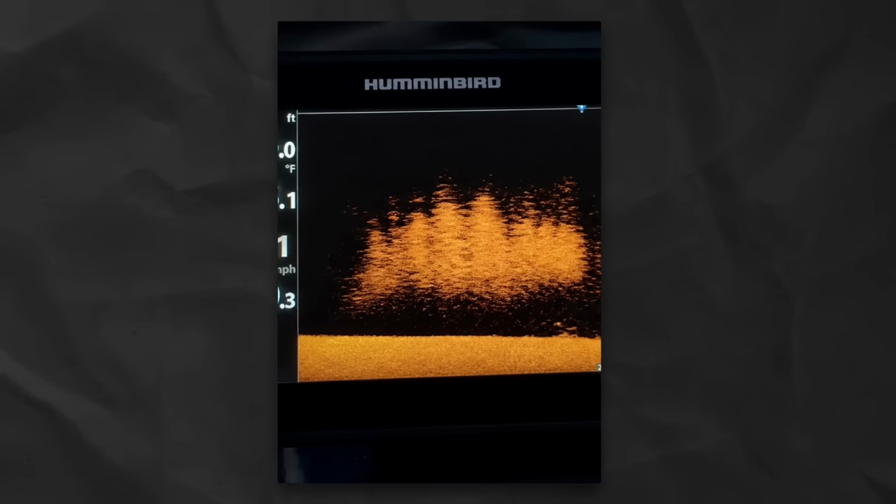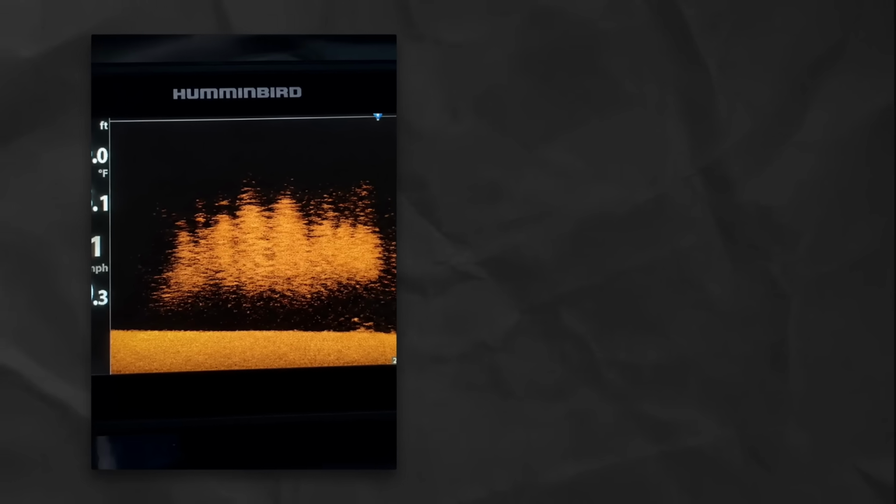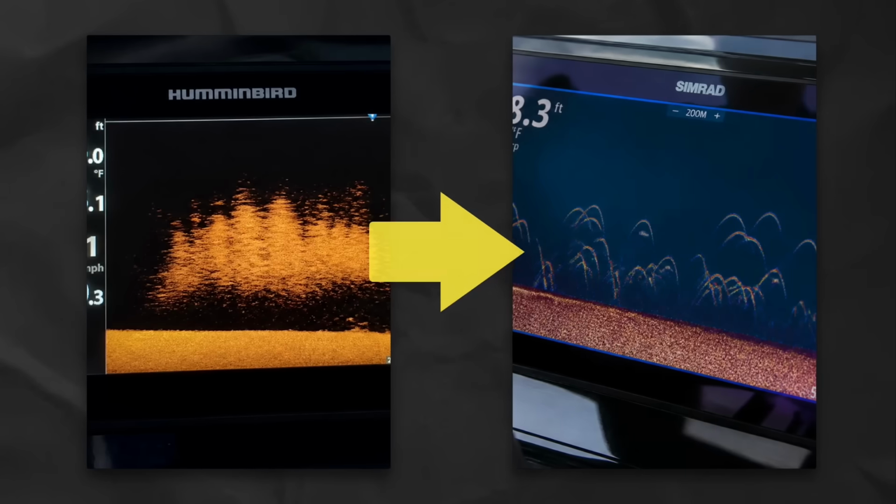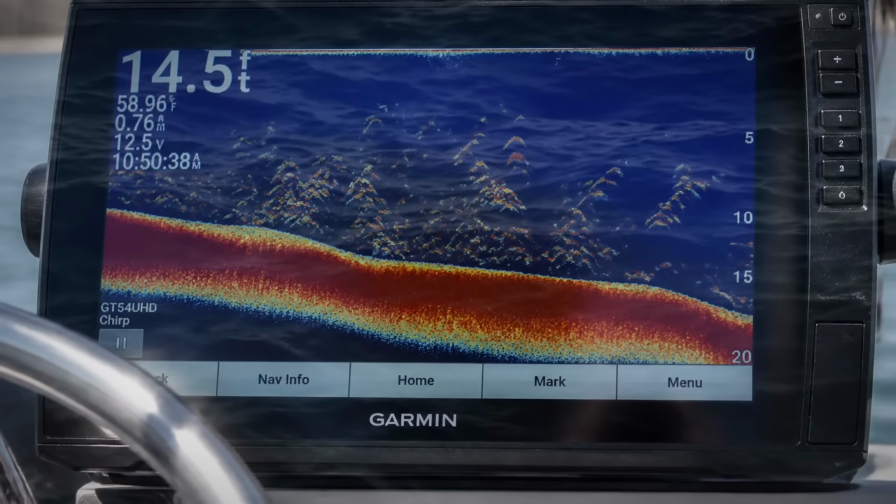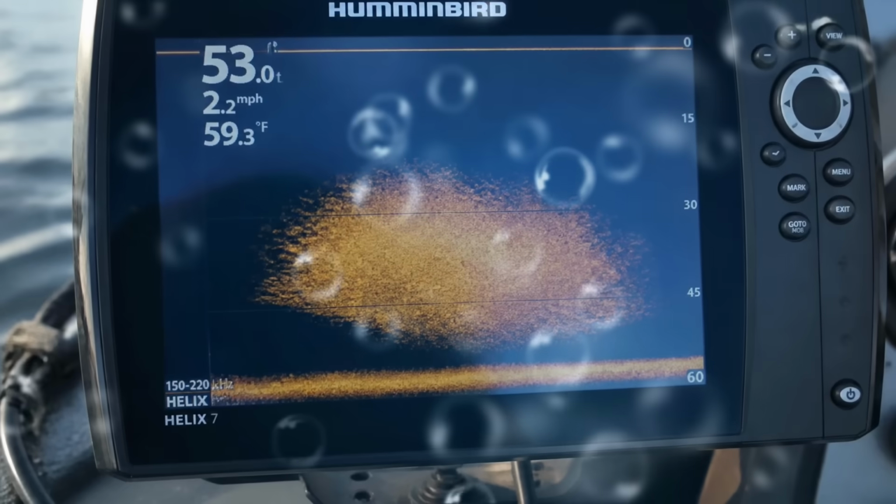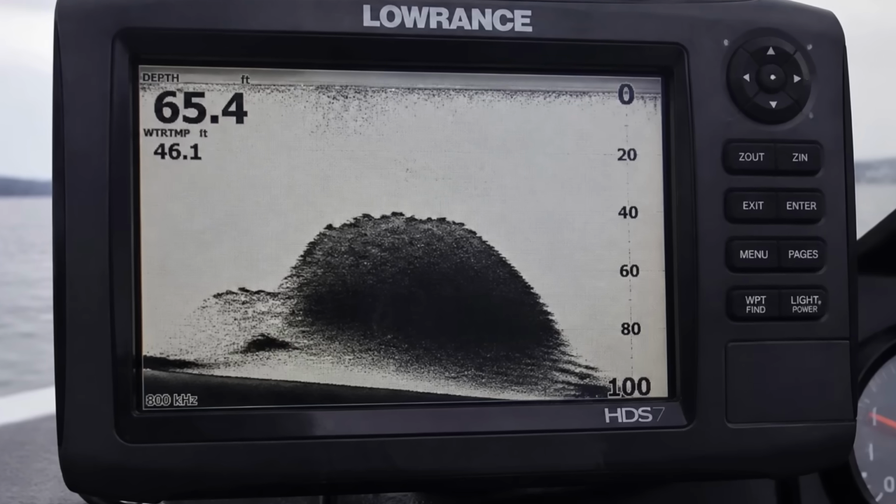You go from seeing one fat, undefined blob to resolving the individual fish stacked inside a school, with separation measured in inches instead of several feet. So those fish were piled up the whole time. Your single frequency was just smearing them into one smudge, and you were calling it a rock.